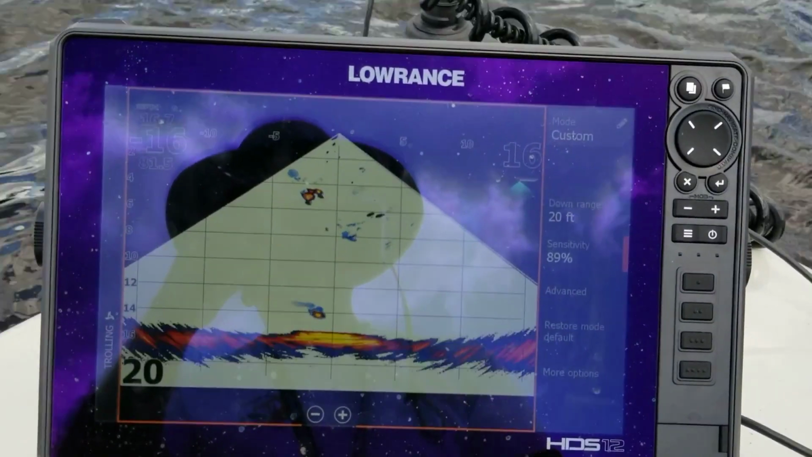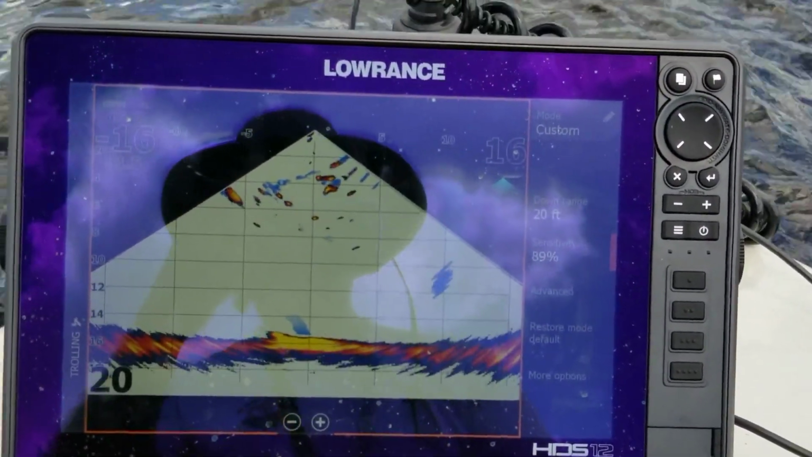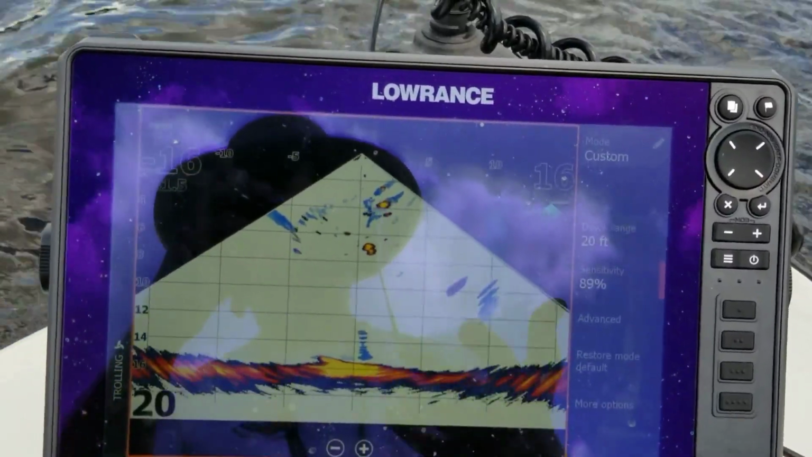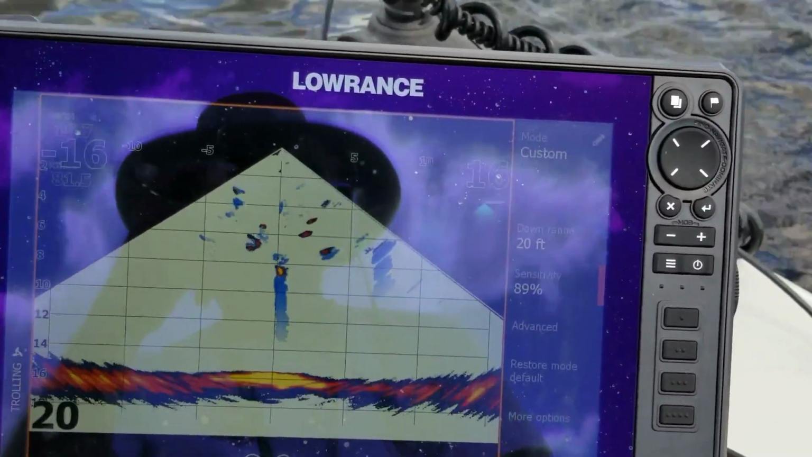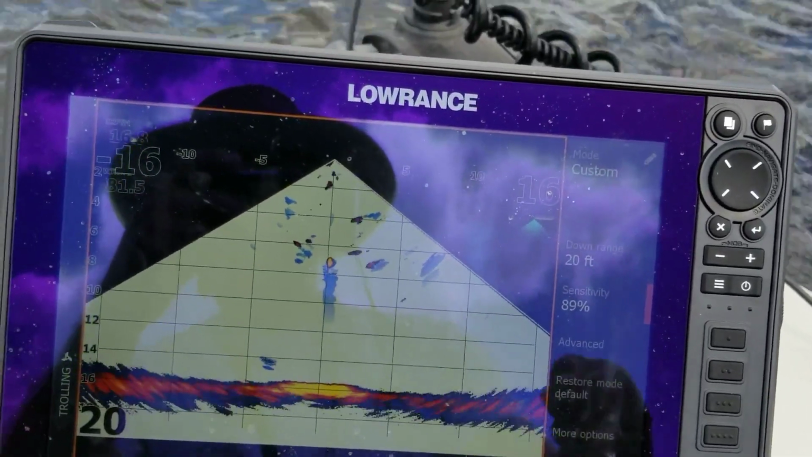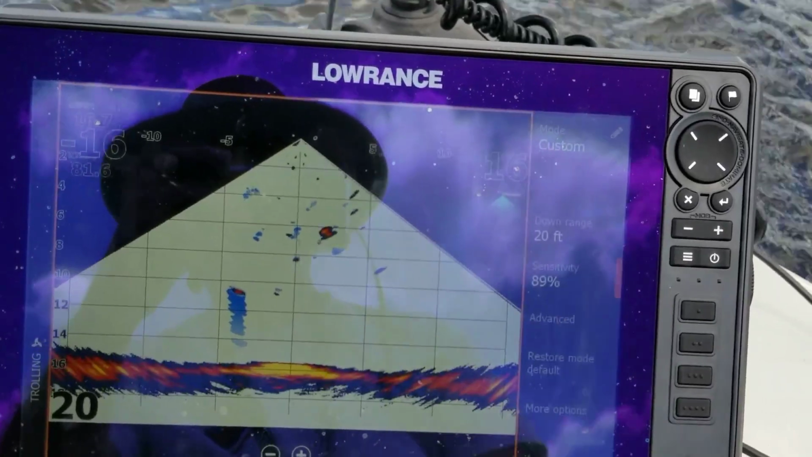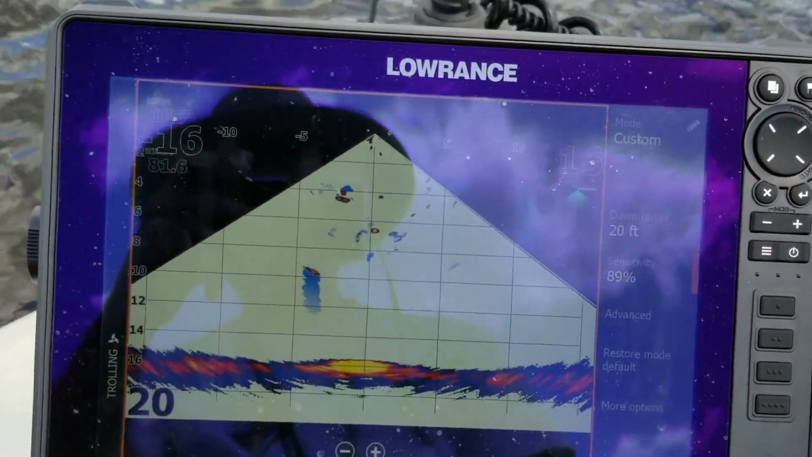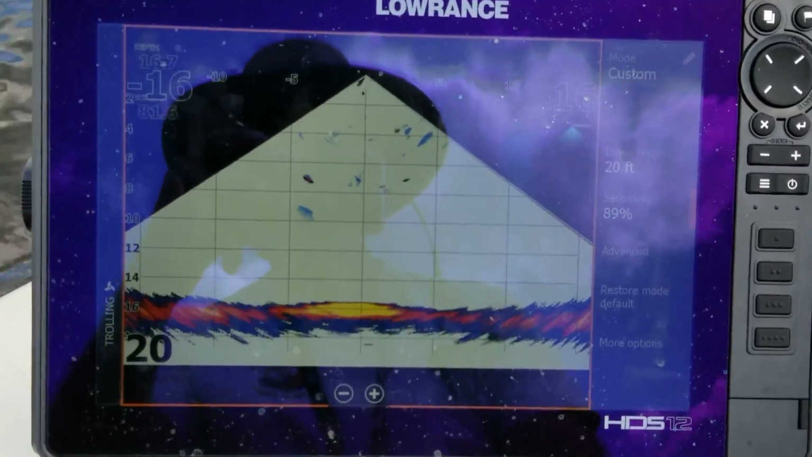But it was pretty neat. I dropped a drop shot down. These are just river fish, so I don't know what they are, sheephead or something. But I was jigging my drop shot, and you could see the fish at least got curious, went right up to it, and it was kind of neat to watch. And you can record the video so your friends can enjoy it.